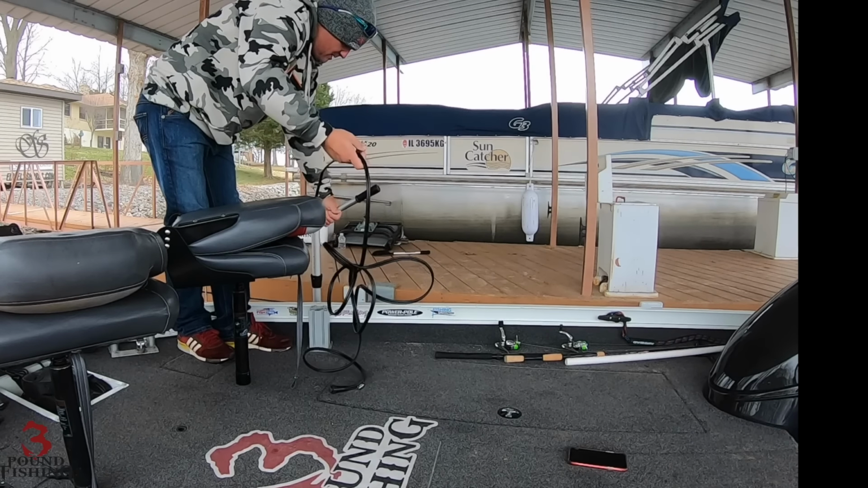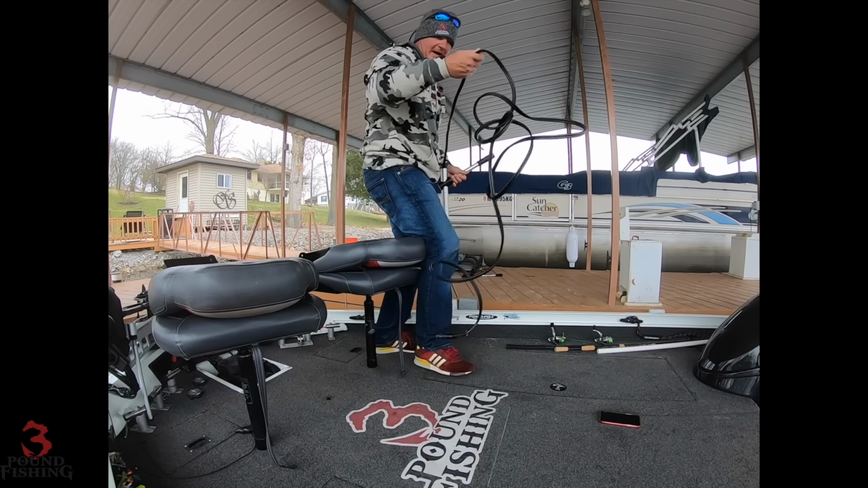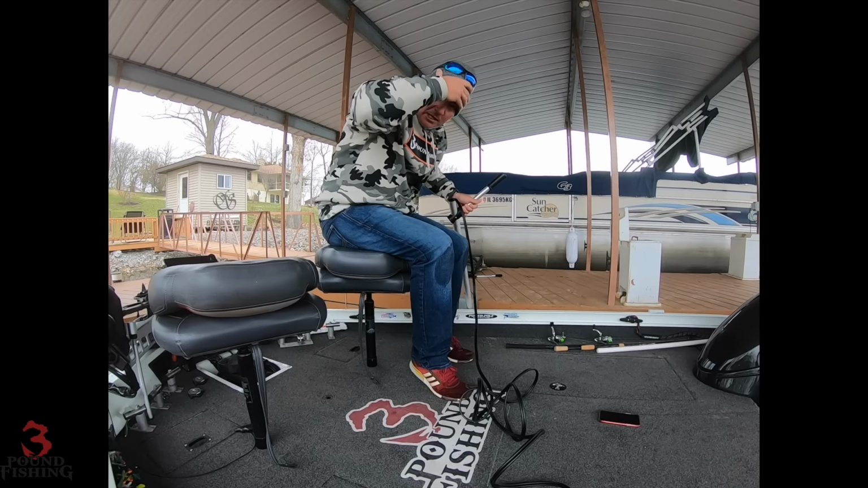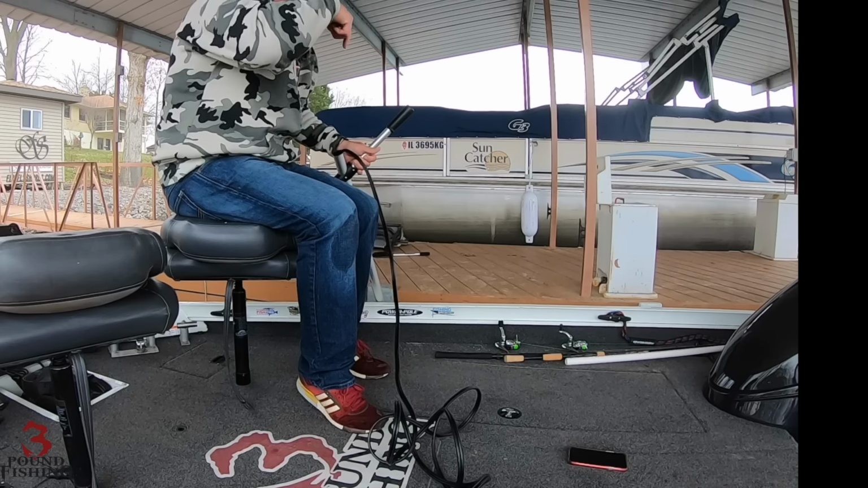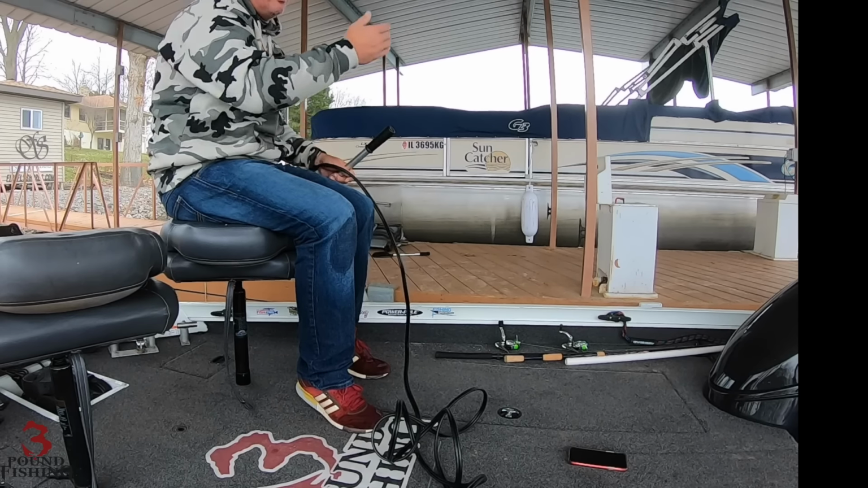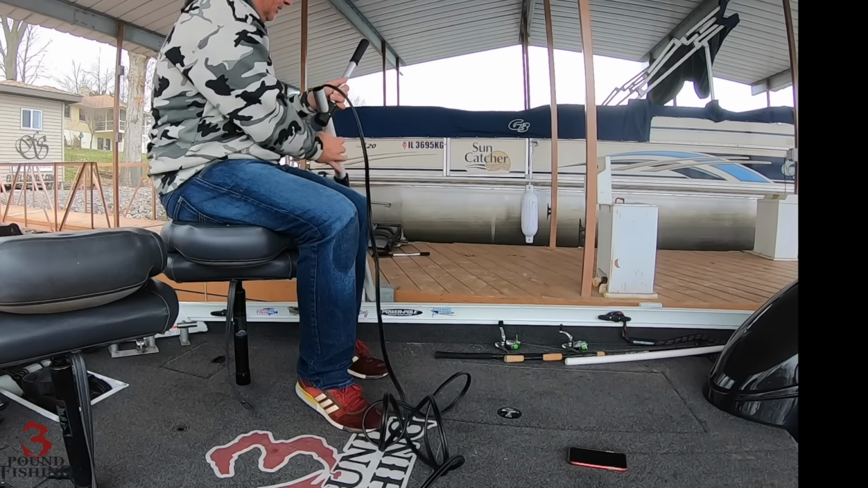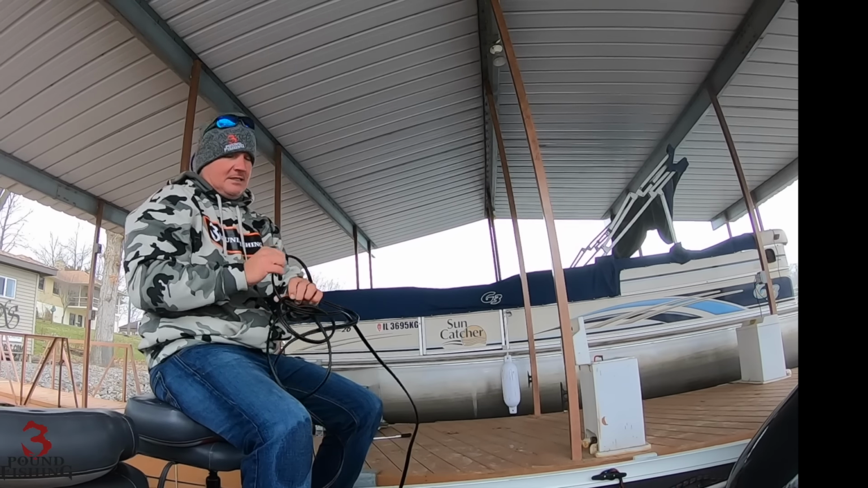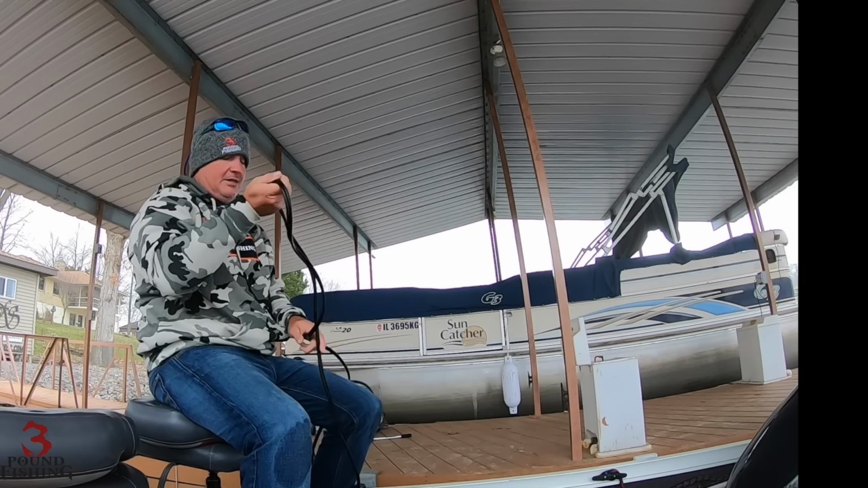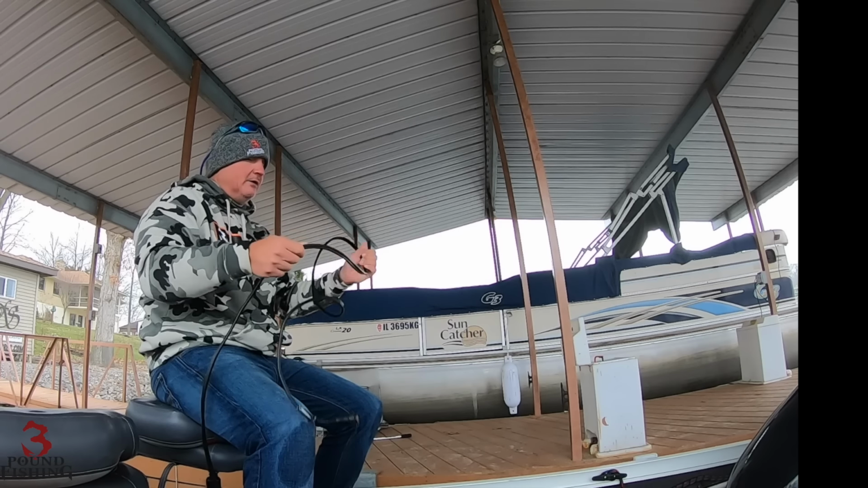Right here. Will reach all the way back there. Now the only way that it reaches all the way back there is if I have the extension. So you do have to get the extension to be able to stretch from one end to the other, unless you have your black box in a different location than I do. It's very nice. It's an awesome accommodation. I think it's going to work really well in the summertime when we're on brush piles.